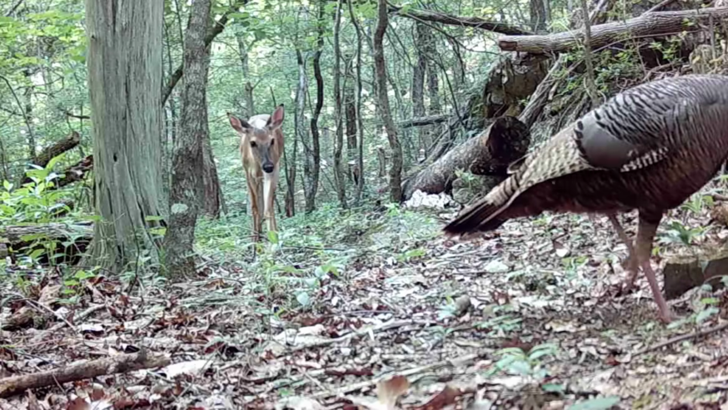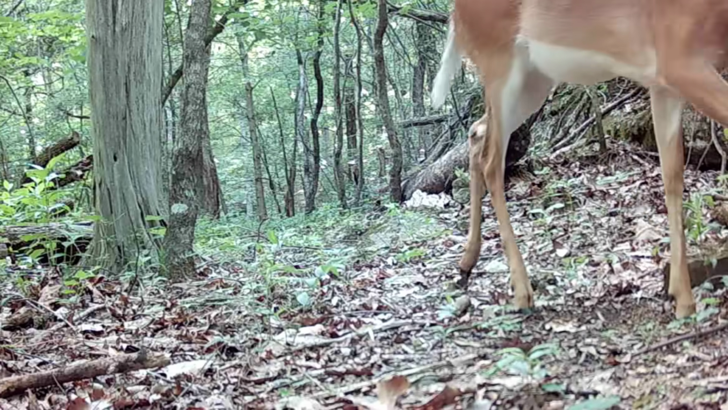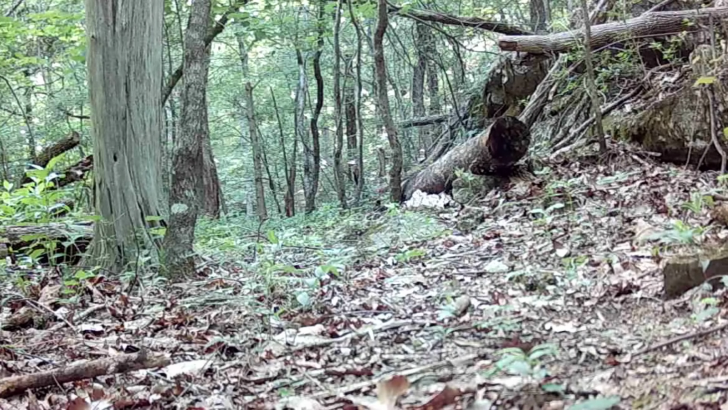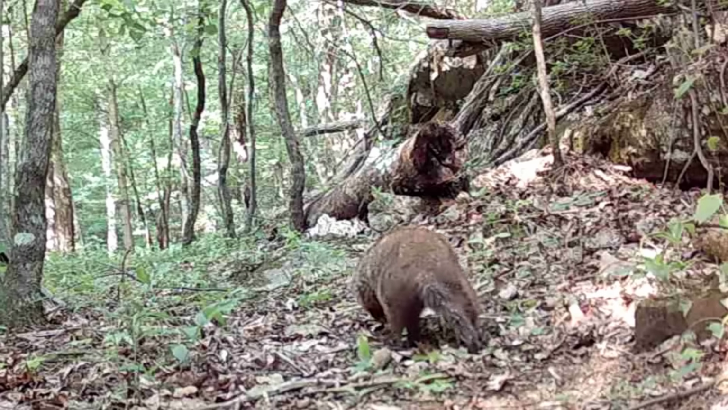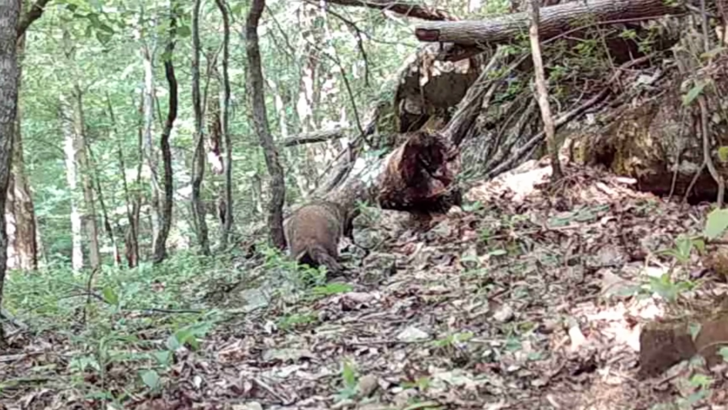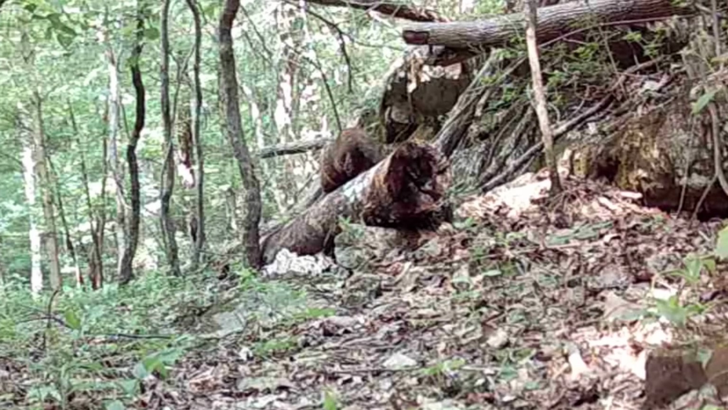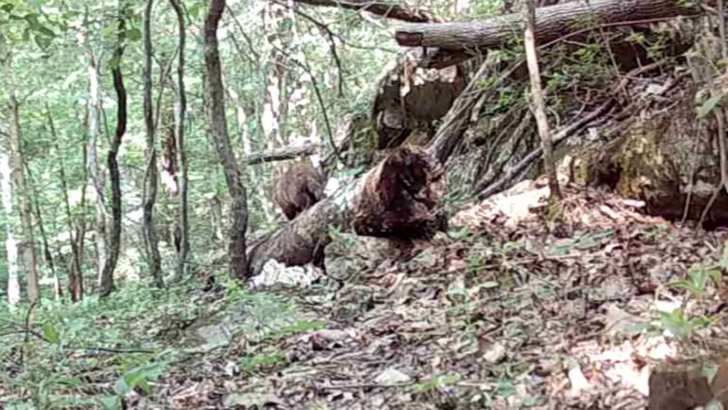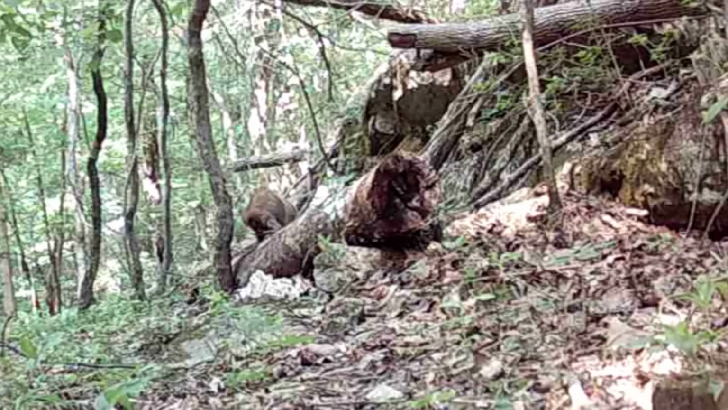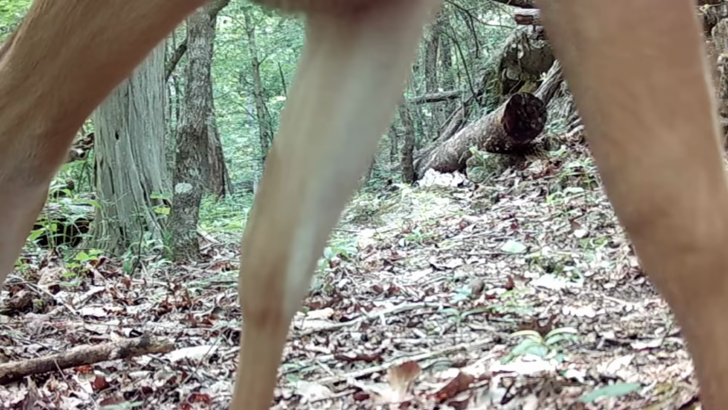Now, here's a rare sight. A deer following a turkey around. You don't see that every day, that's for sure. And there's old Dirty Dan up there moving around on the ridge, out making his rounds. You're liable to see him anywhere. And the old deer, they just snip out this camera from time to time.